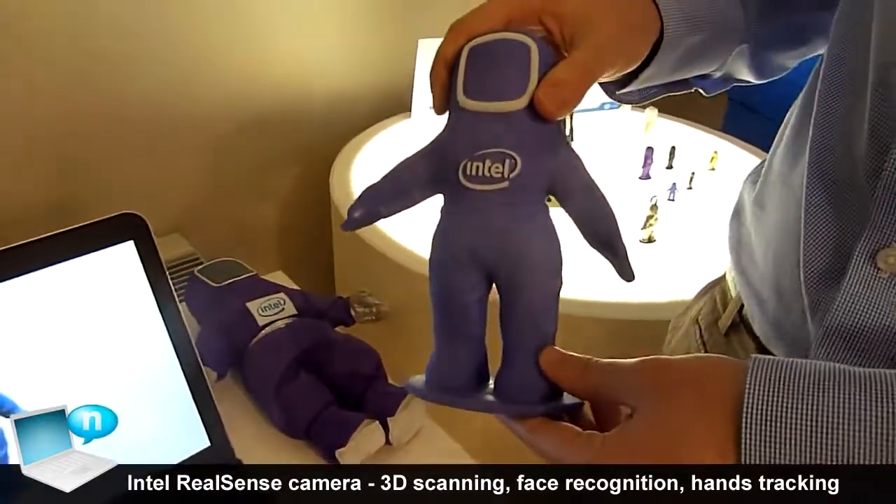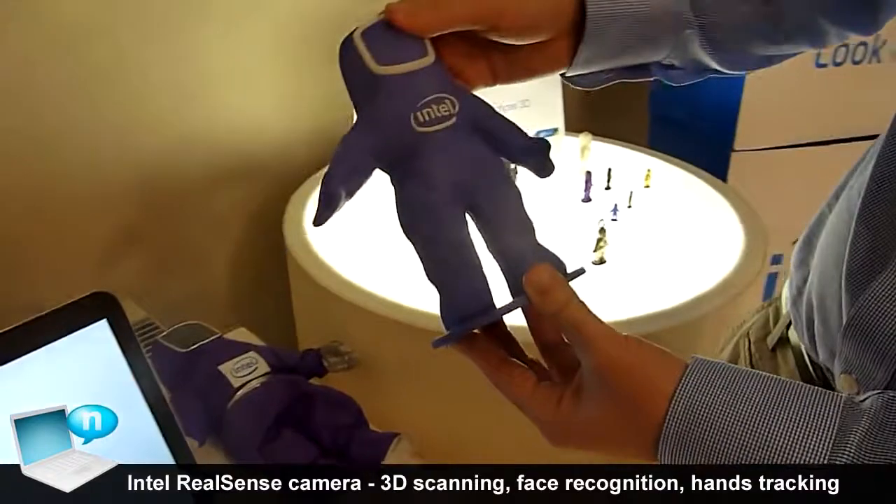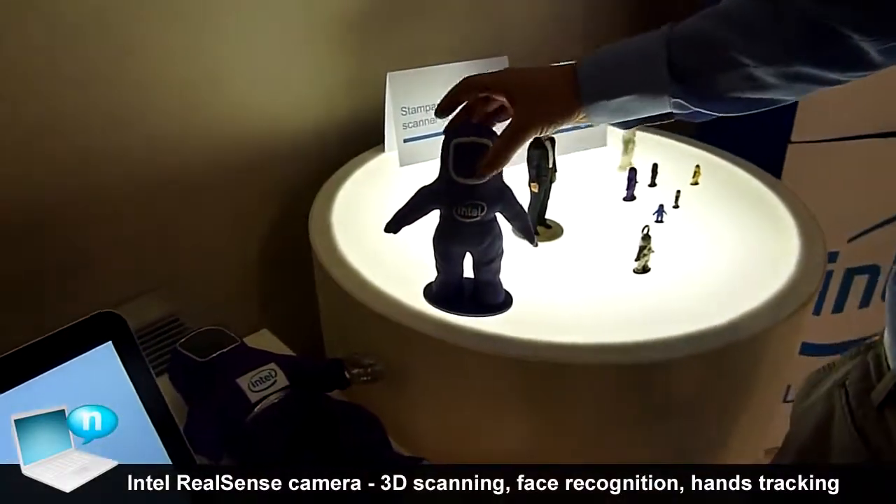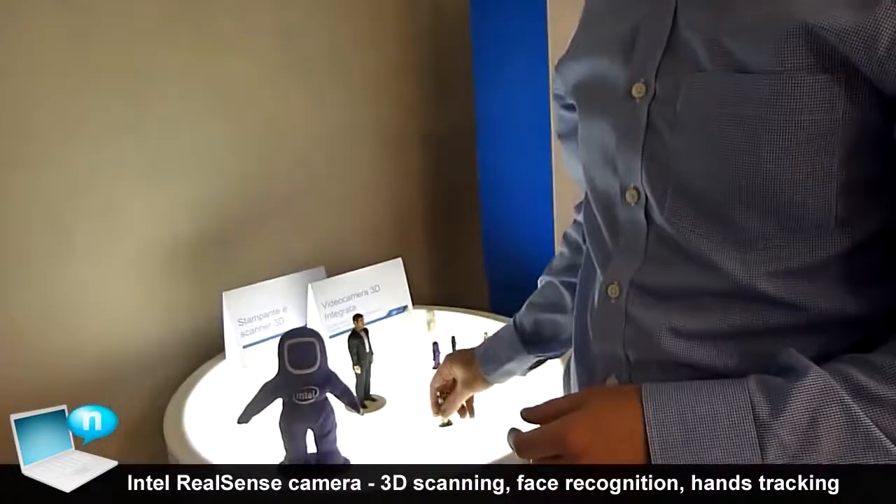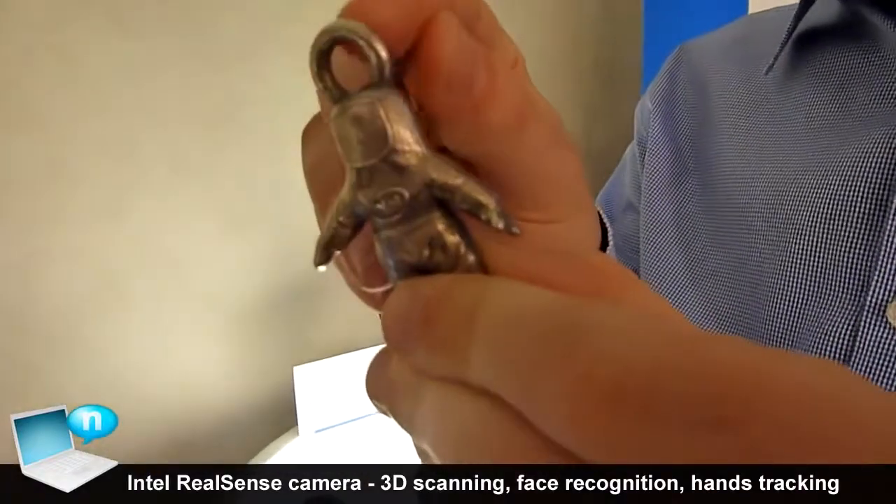So we were actually able to duplicate an object that already existed and print another copy of it, which is incredibly cool. Besides doing simple edits like this, there are other interesting edits you can do to the 3D models. Like we printed another bunny man out of steel, but we actually added a little ring on top to make it a keychain.